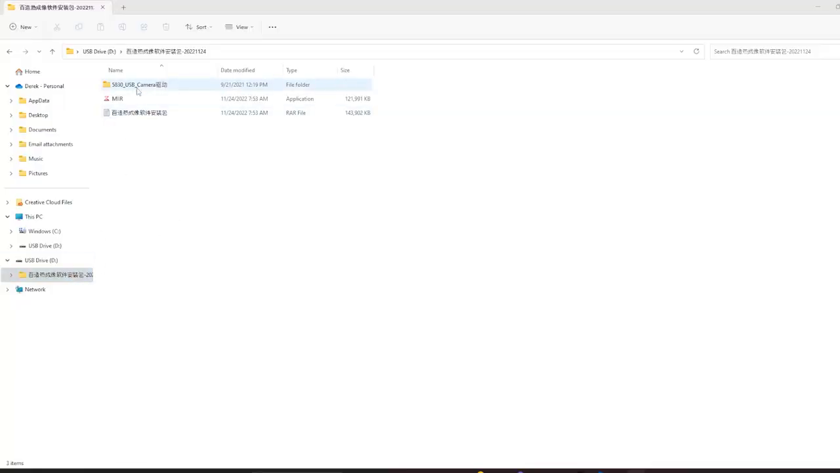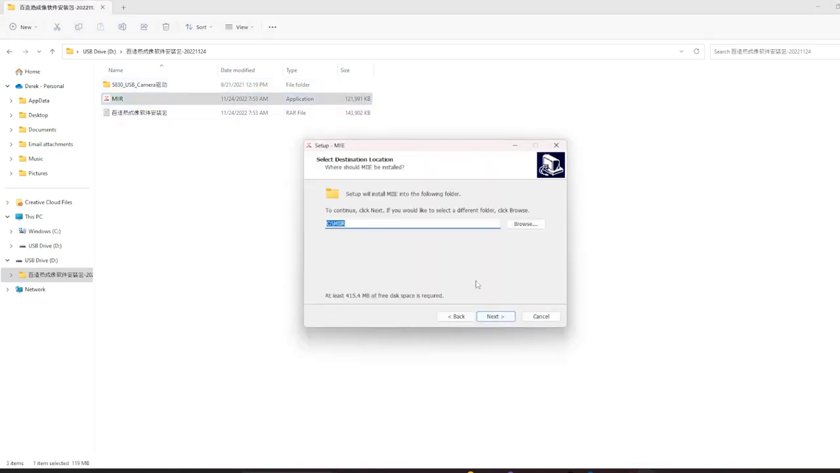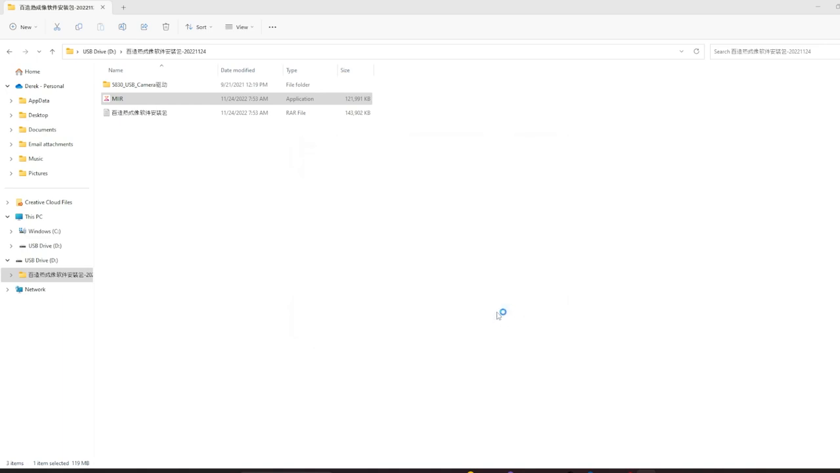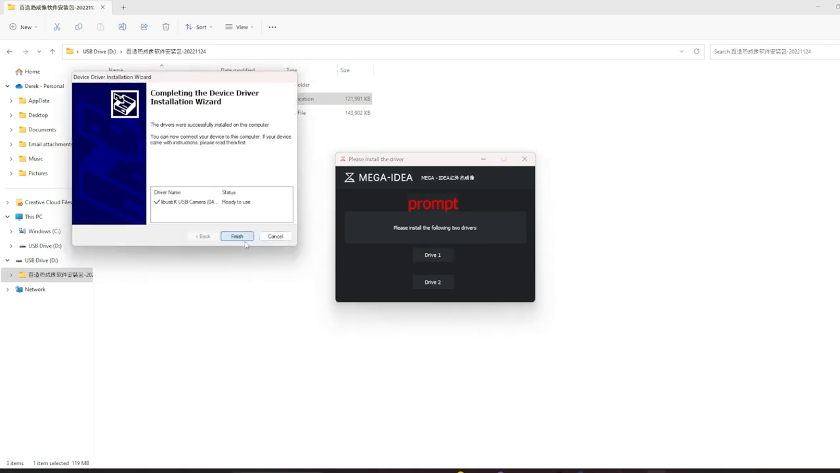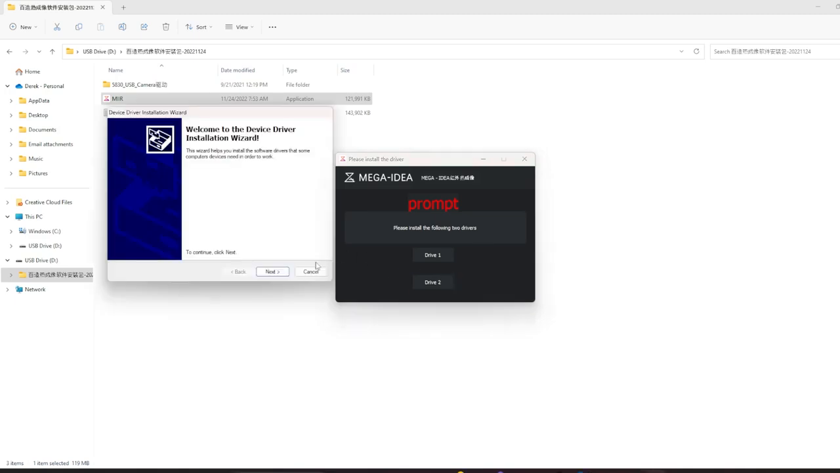All right, so we're going to click on our USB file. We'll go down to the application. We'll double click on that. Select English, hit next, next, next, then install. Finish. Now we'll install driver 1. Next, finish, and install driver 2. Next, finish.